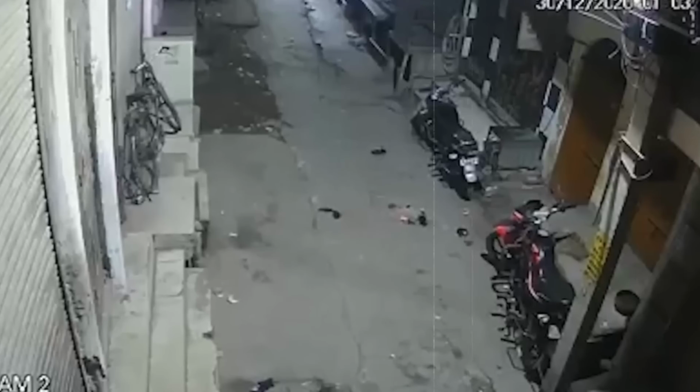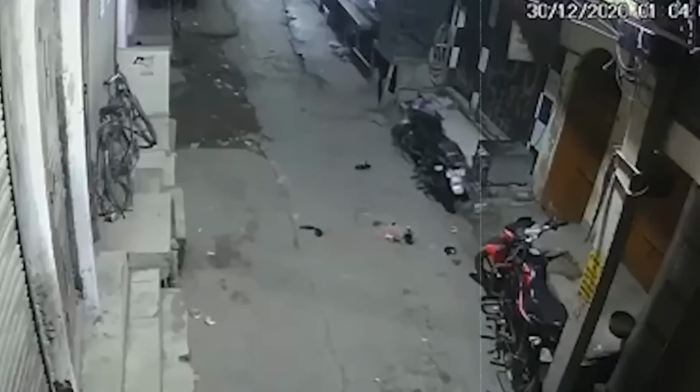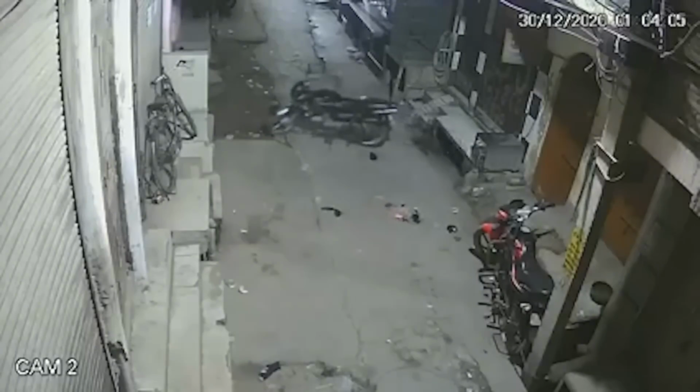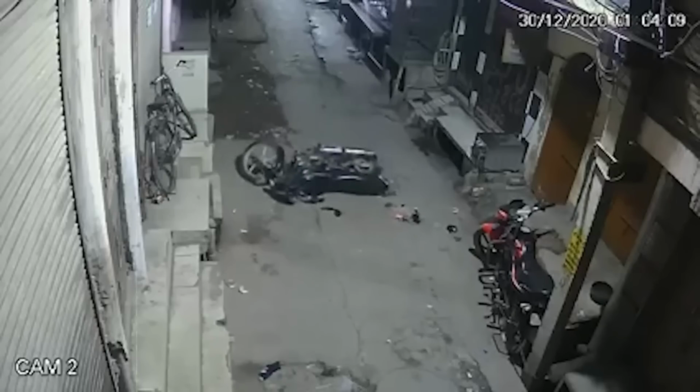In the video, we can see several bikes parked in the street. Everything appears calm, but suddenly, the black bike starts moving on its own. It takes a turn and continues moving for a while before eventually falling to the ground. Strangely, there is no one riding or near the bike, yet it moves as if someone is in control.